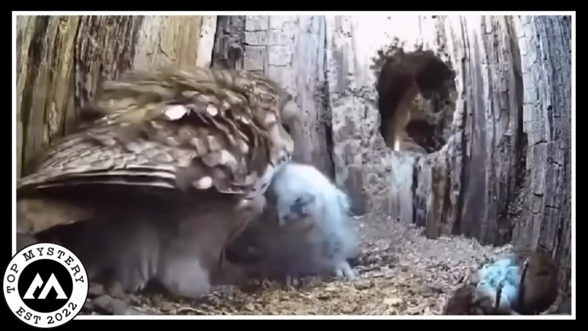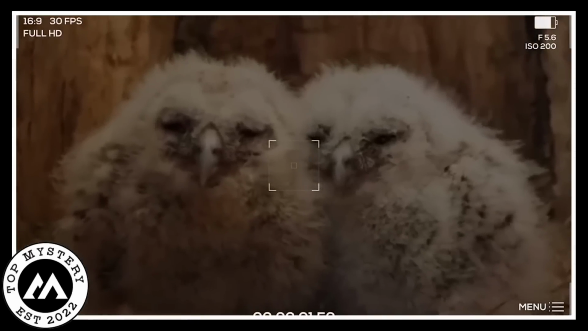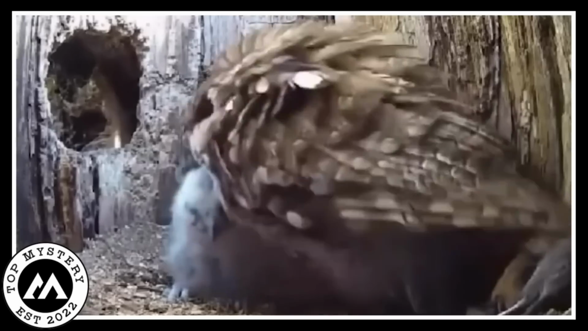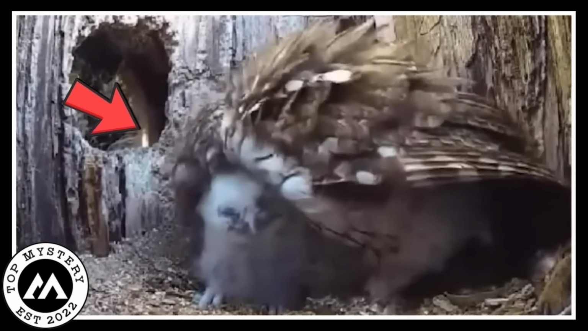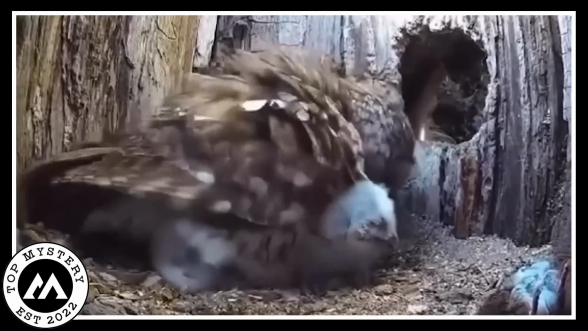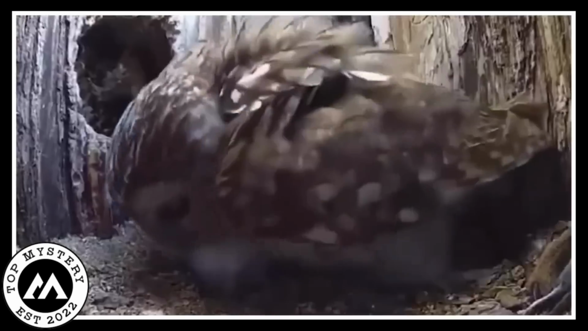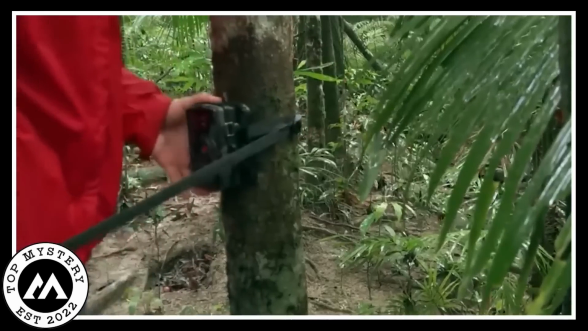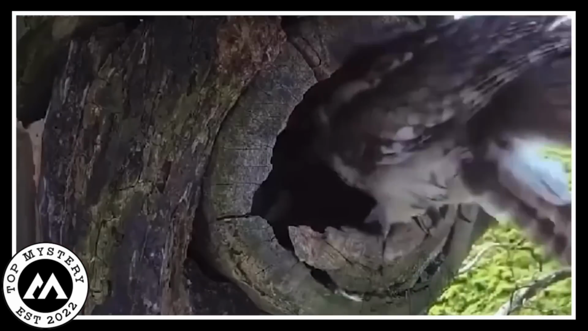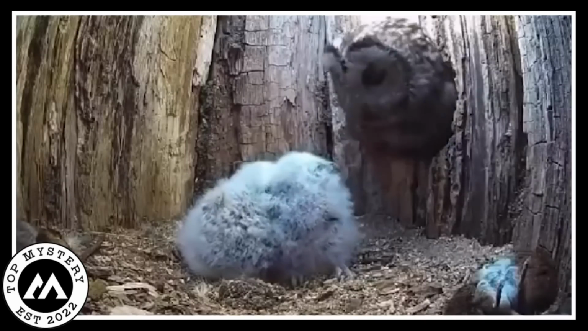She accepted them as her own. The trail camera quietly recorded this touching moment, and it was like a happy secret in the heart of the timber. The video shows the owl spreading her wings of love, giving these little chicks a warm home. It's a story of second chances, unexpected families, and the quiet wonders that happen when we are not looking. The forest with its hidden cameras tells tales of love that echo through the trees.